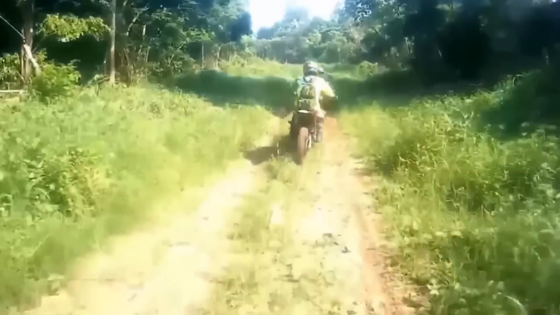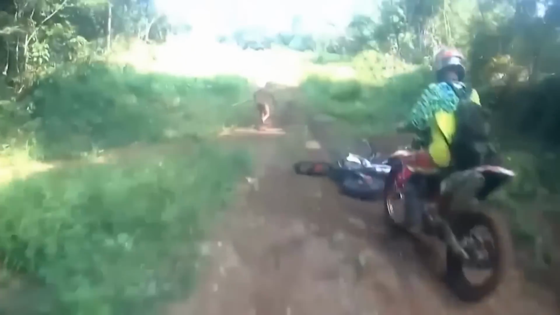The sight was so unsettling that one of them fell from his bike in shock. They became pretty curious and they ran after the strange thing.